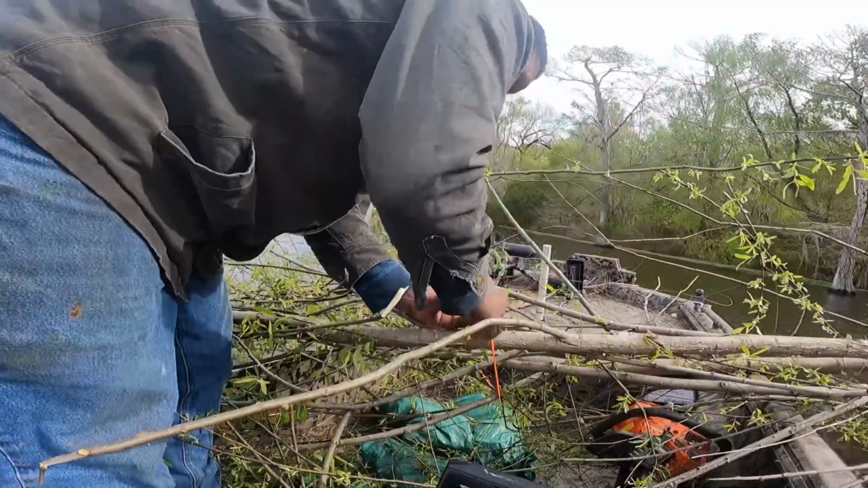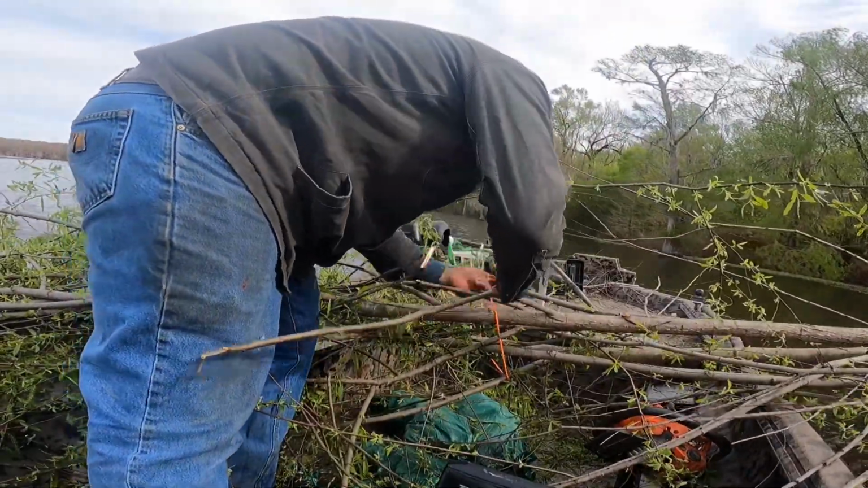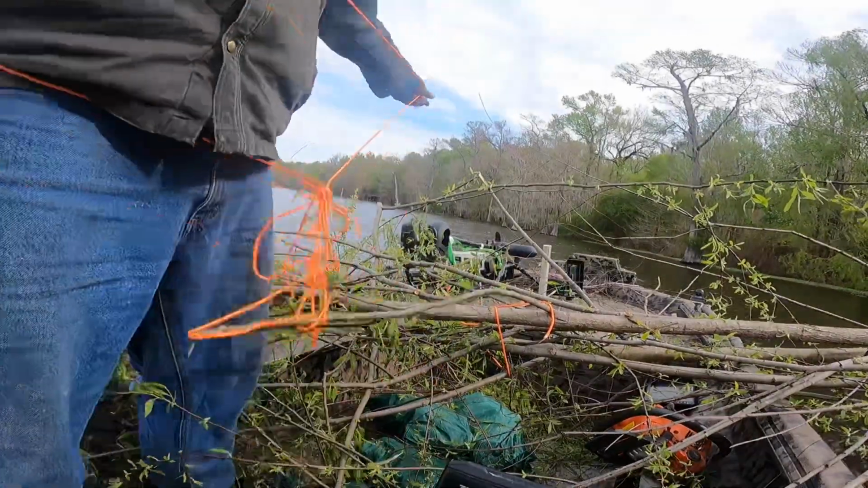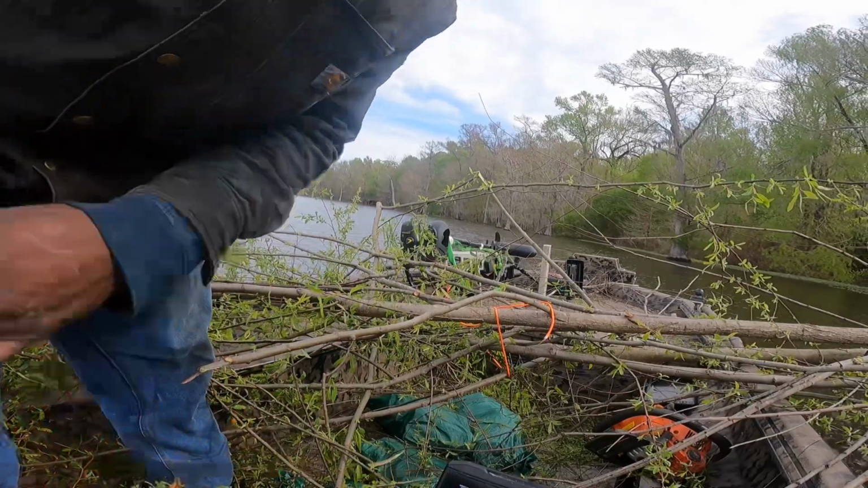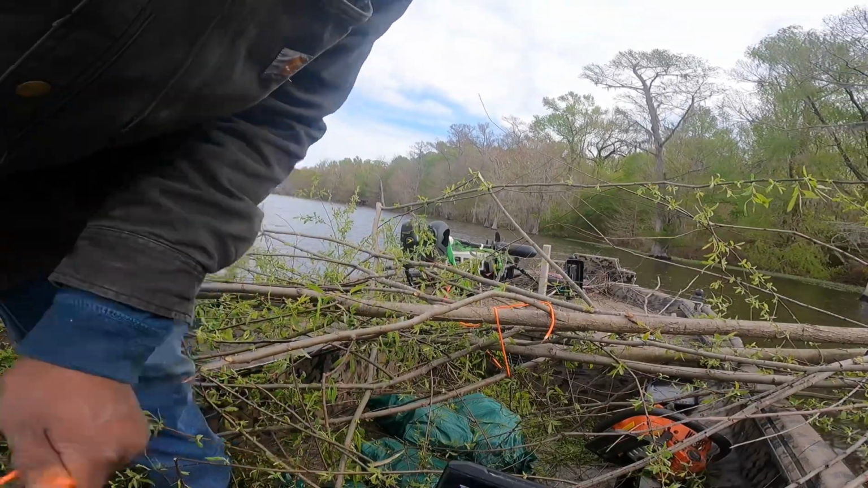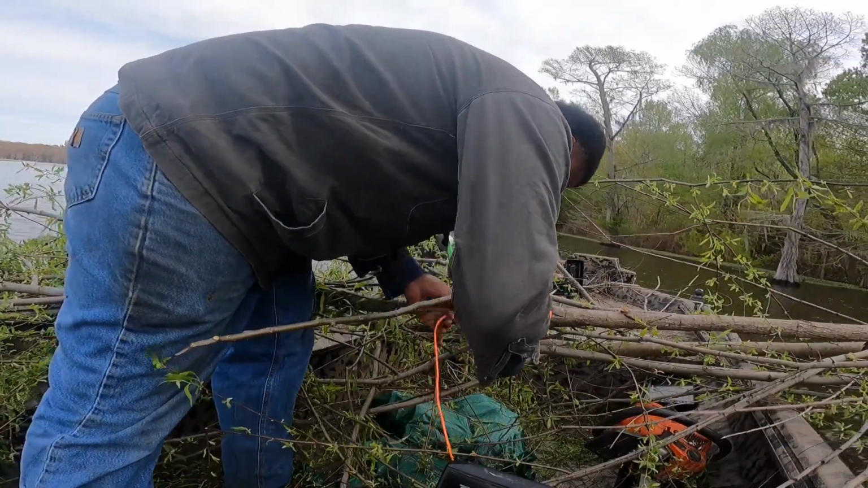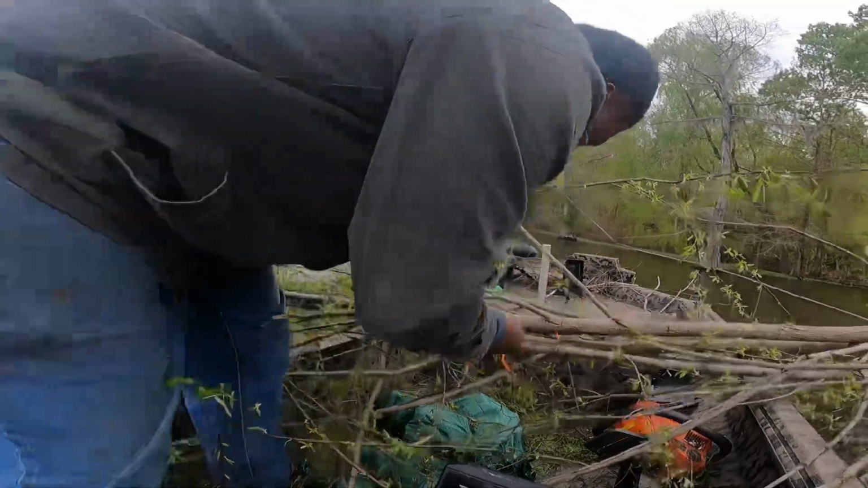I'm gonna go cut some more. Get some more line. Regular knot. Wrap it through one more time. Go all the way down.